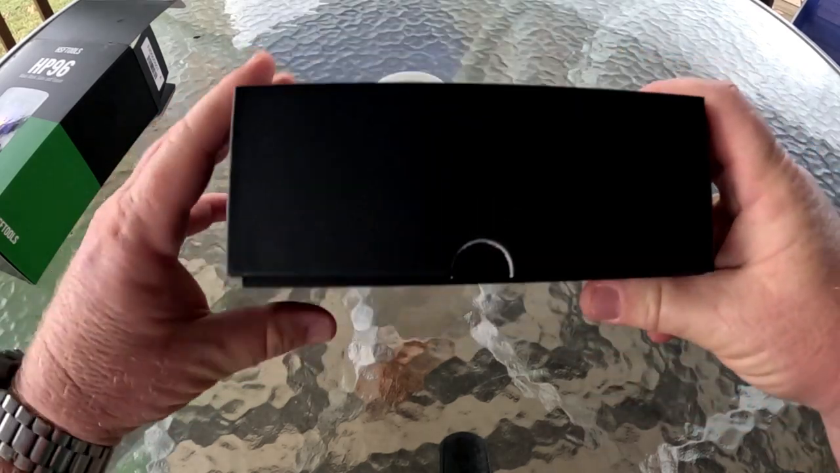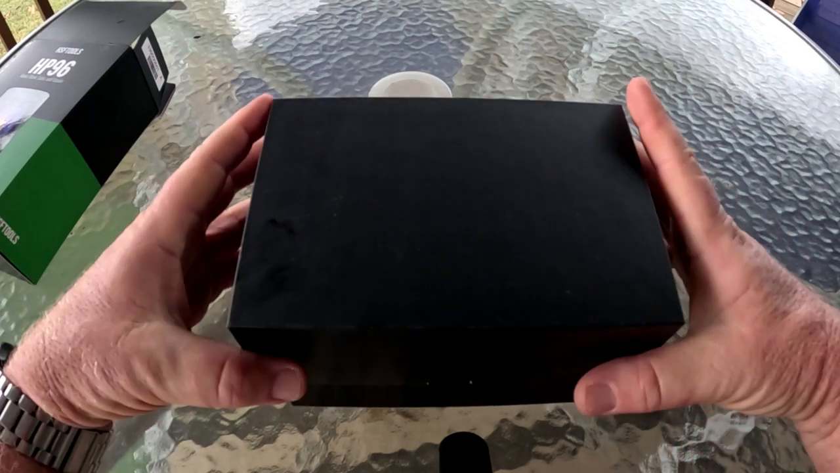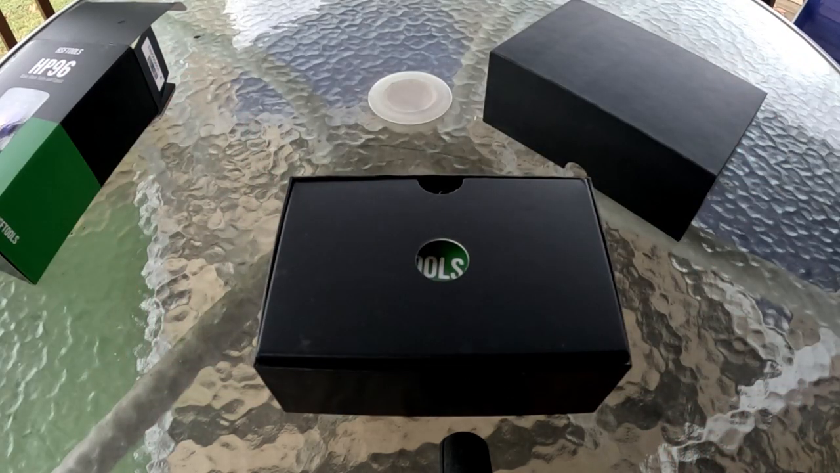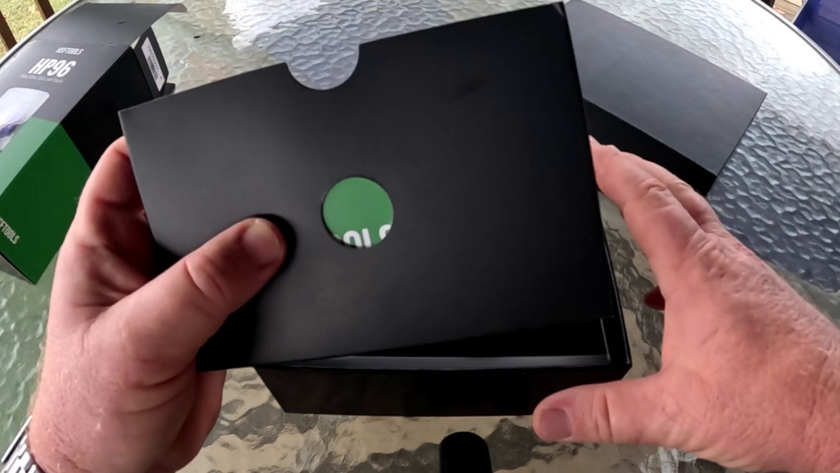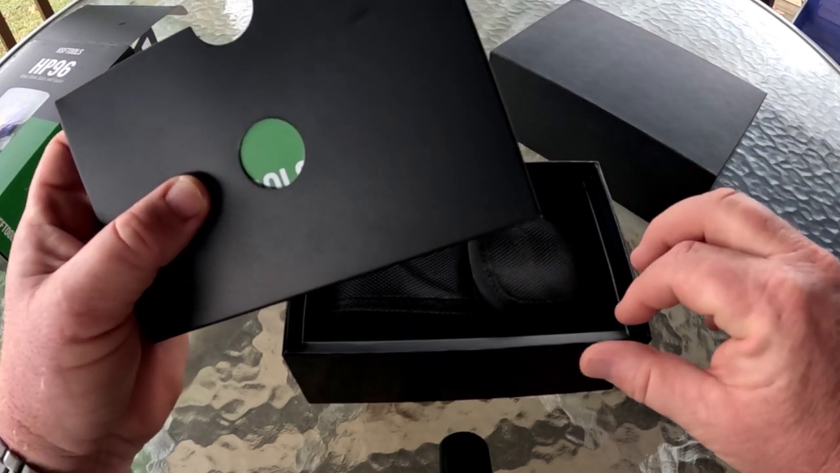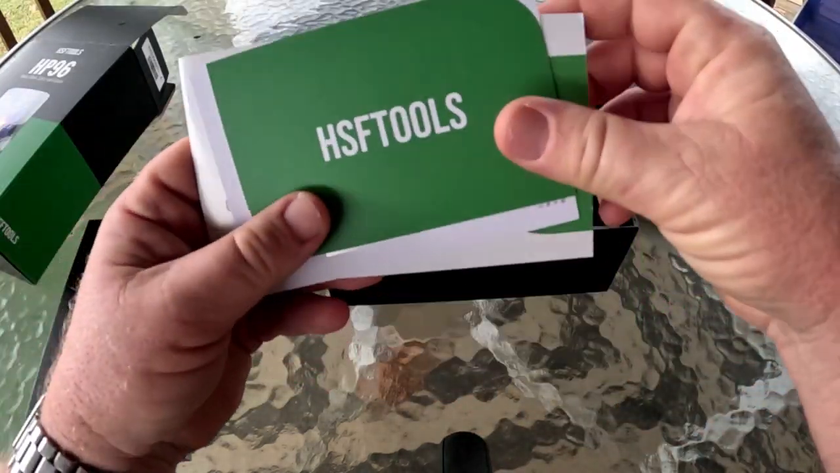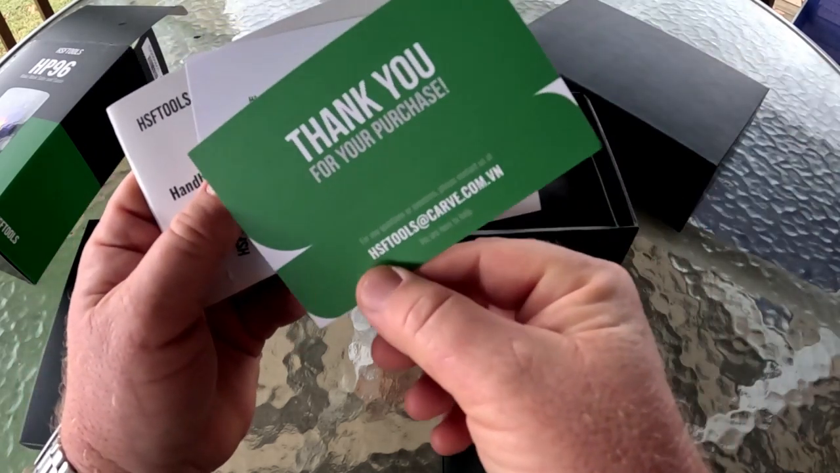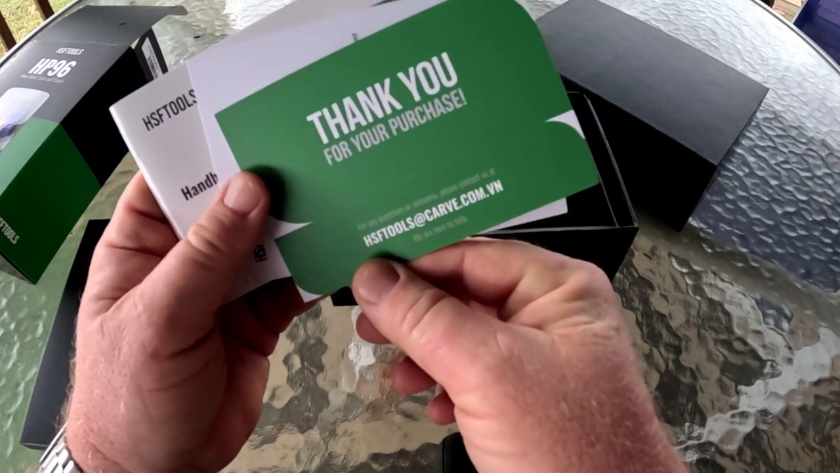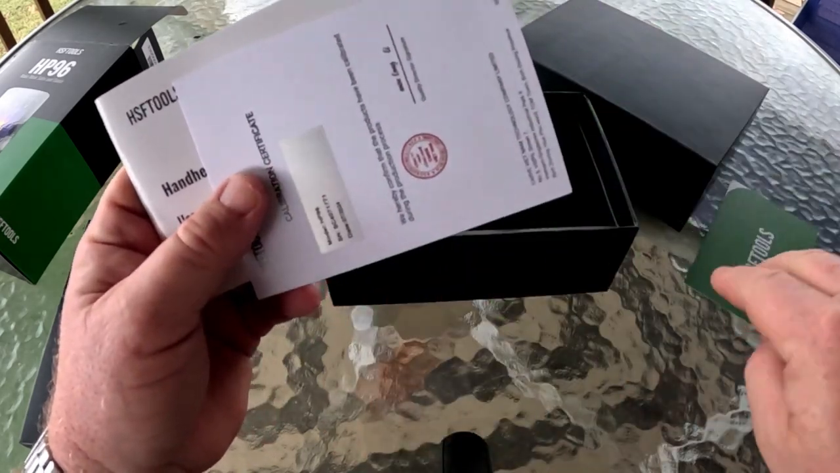Black box, kind of just a cardboard basic shipping style storage type box. So got a little insert in here similar to what you get in your cell phone cases when you get your new phones. Let's see what's in here. Got a little card here. Thank you for your purchase. Thank you for the free thermal imager.